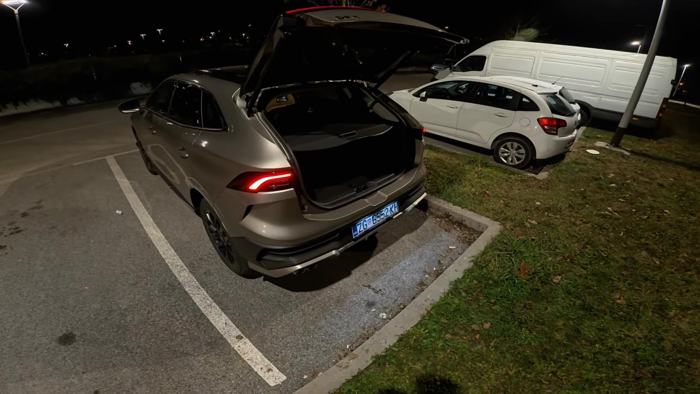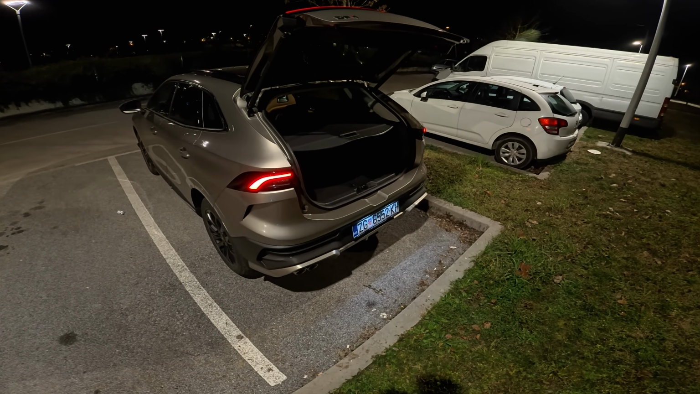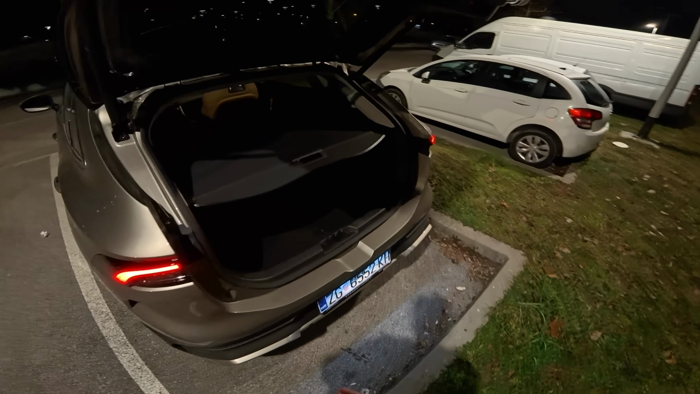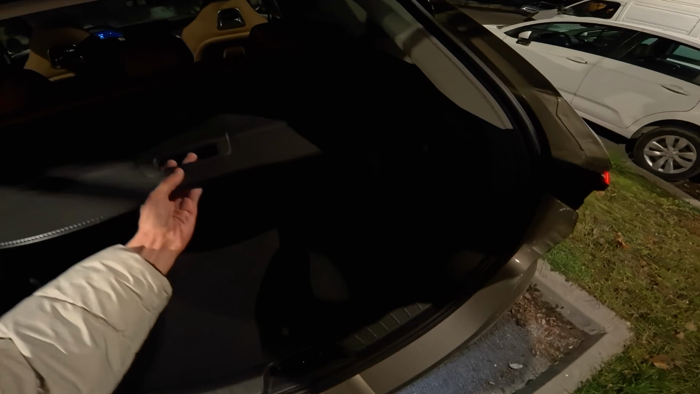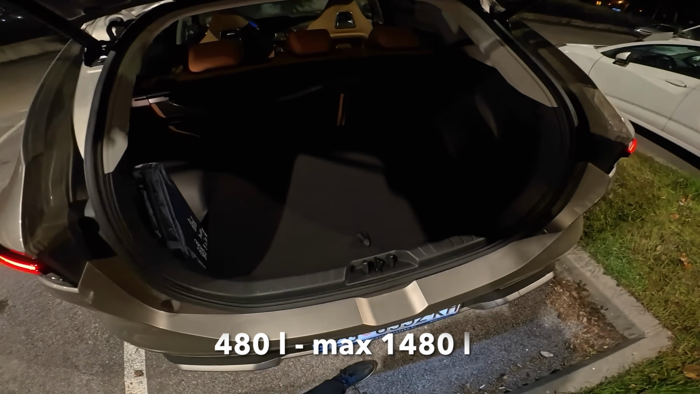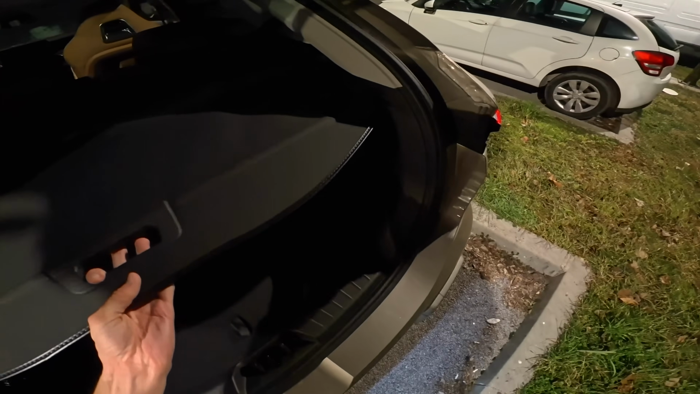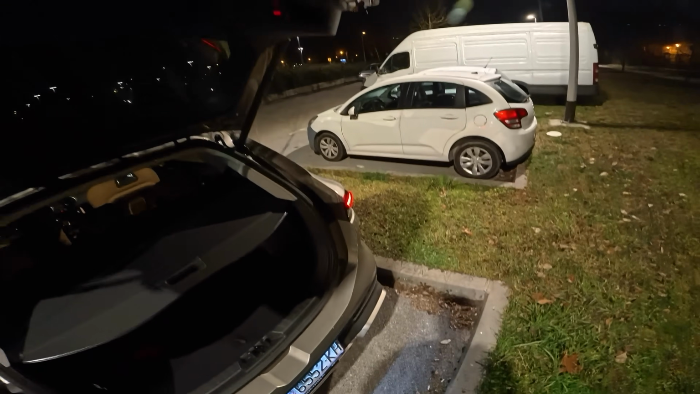I have a new camera, so it's letting in more light so you can see much better in this video. Now here's the cargo space. We have a very spacious 480 liters of cargo space and 1480 if you knock down the seats. That is nice and practical.